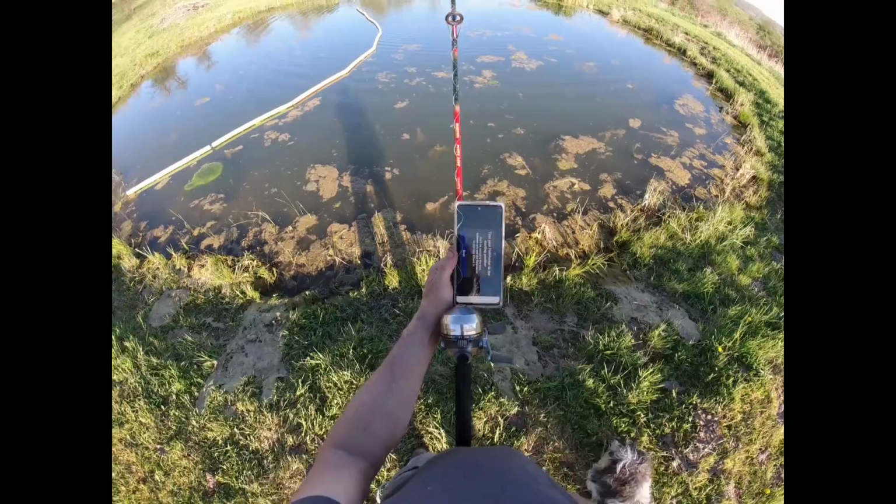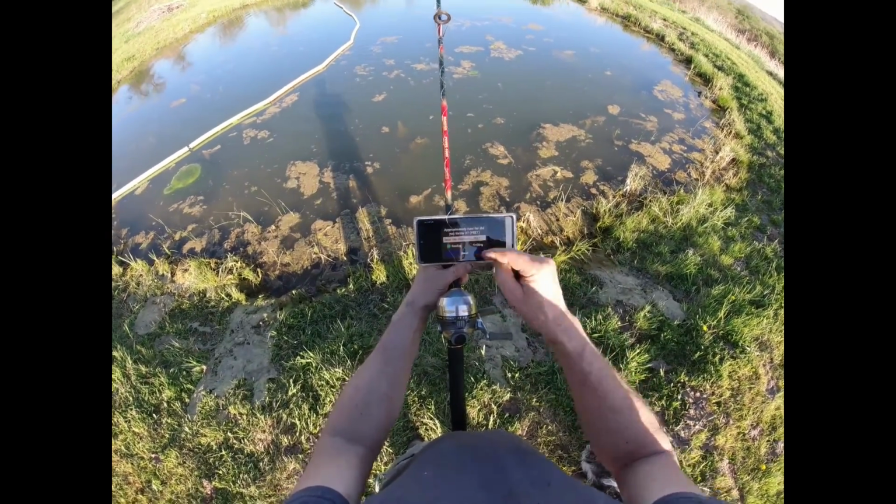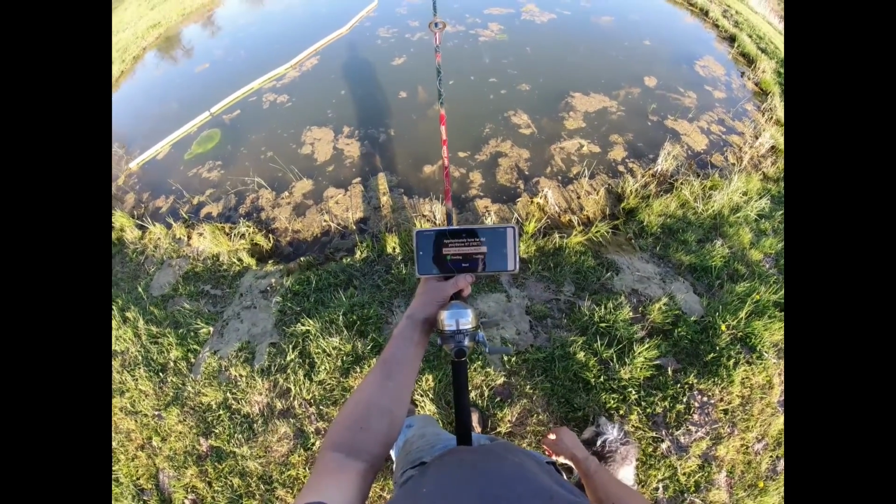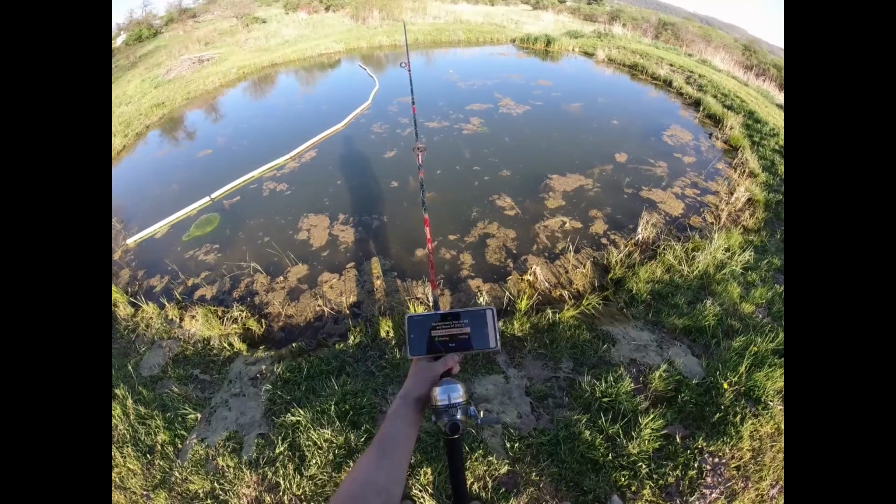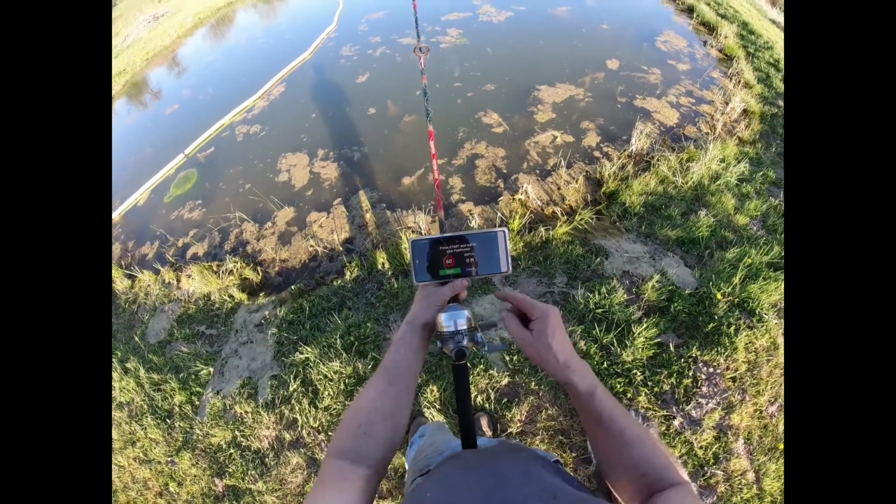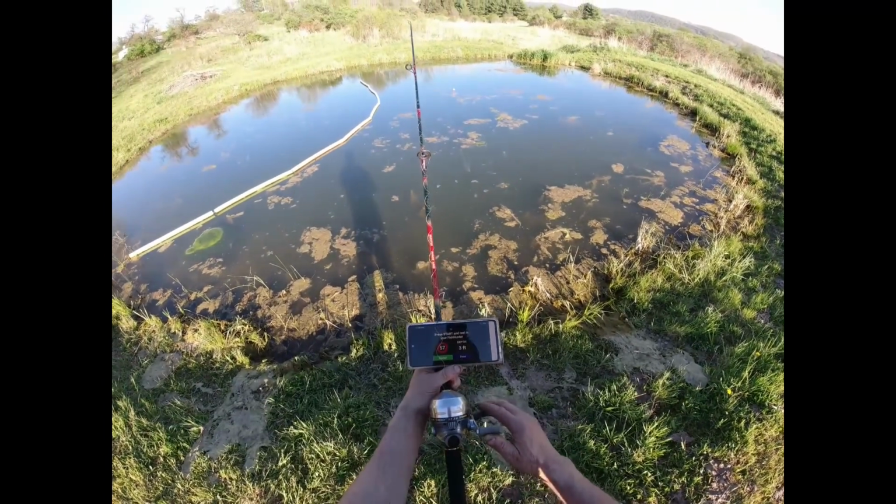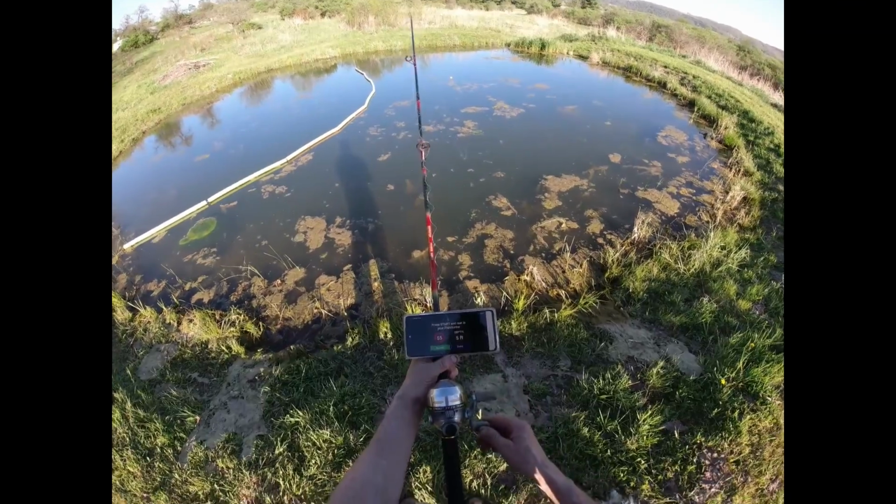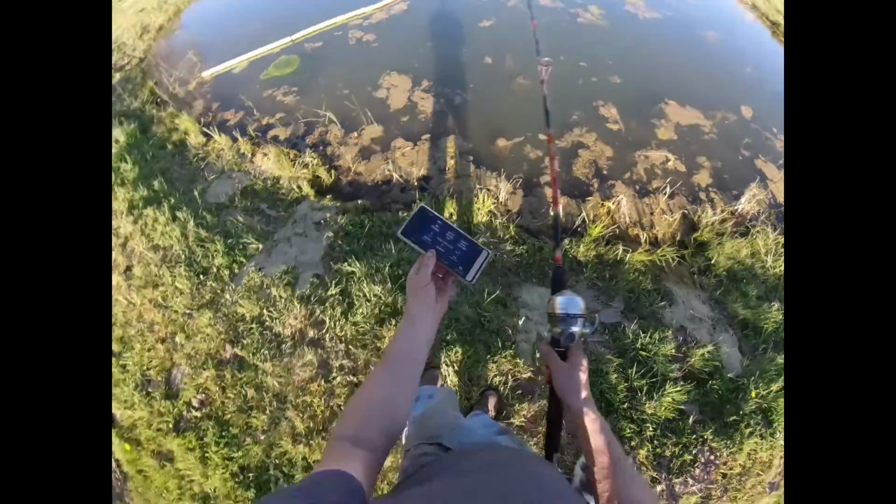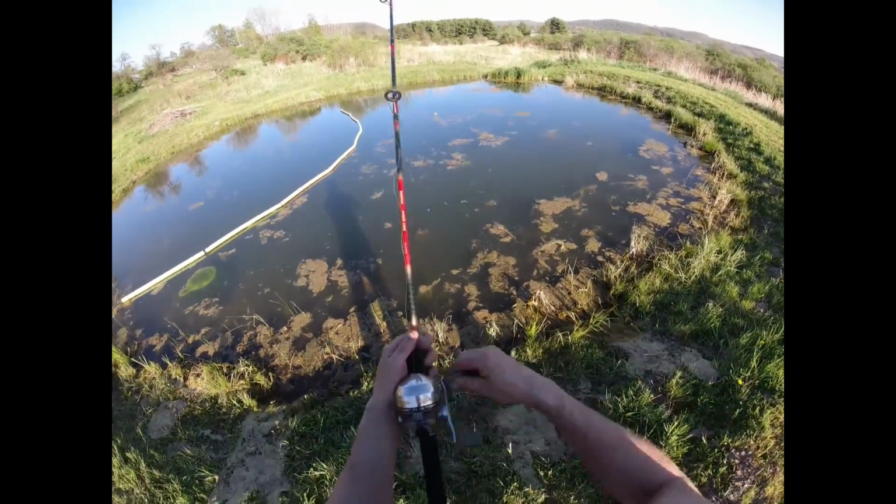See what goes on. Approximately how far did you throw? About 30 feet. Let's get her all the way to the other side of the pond if we can.